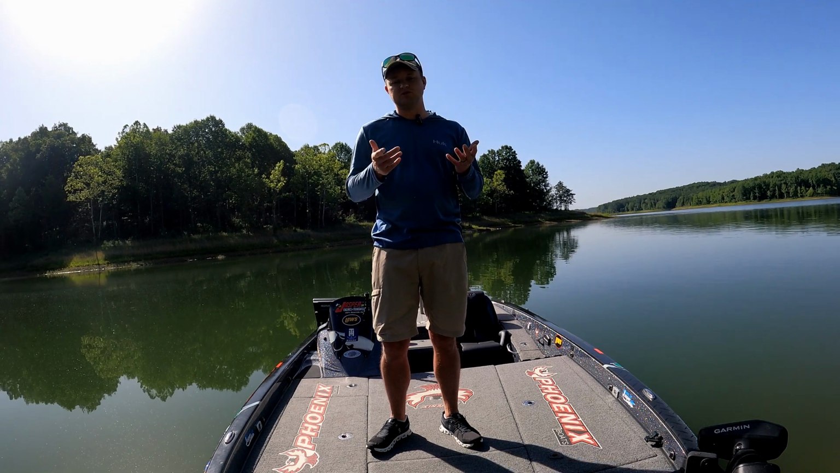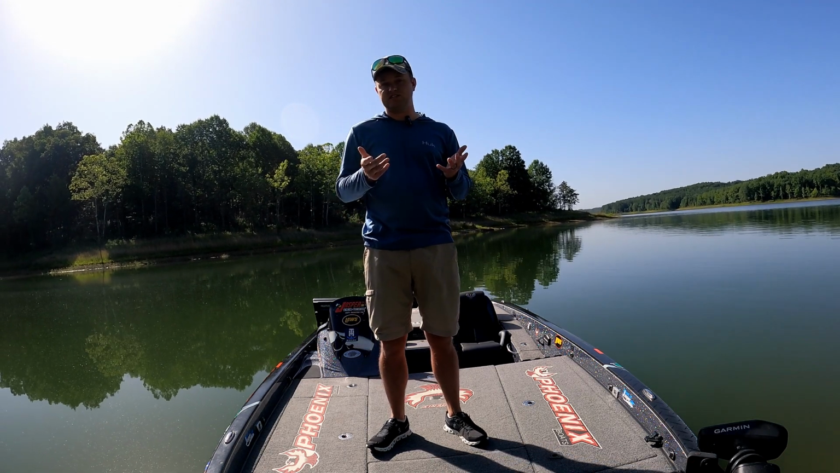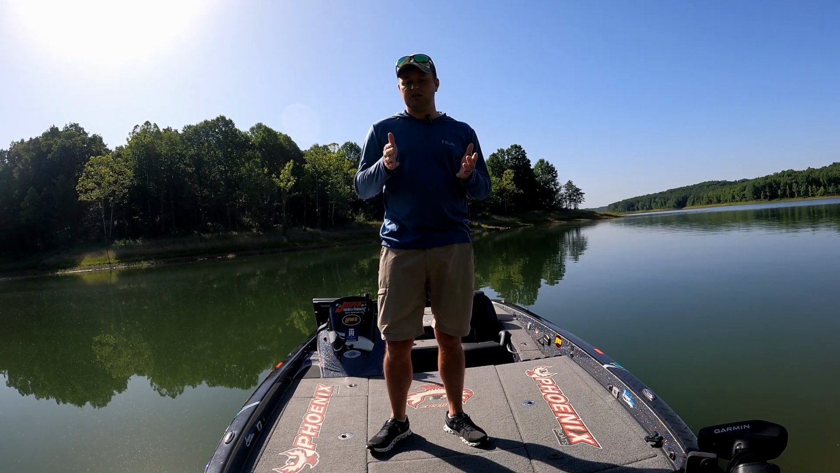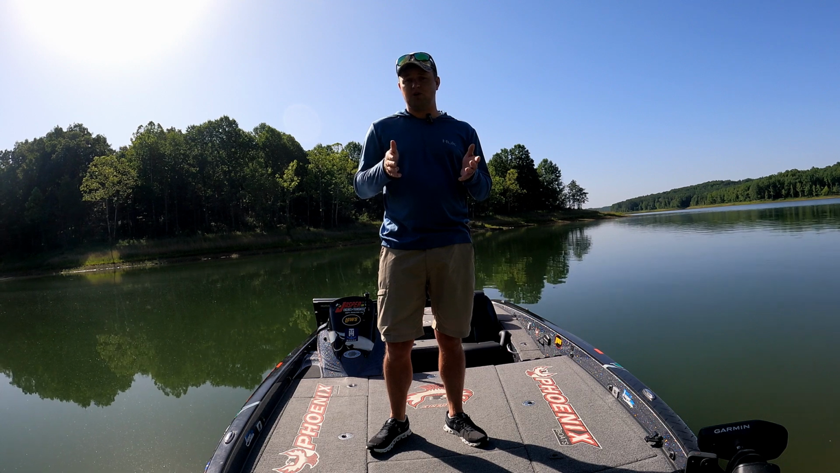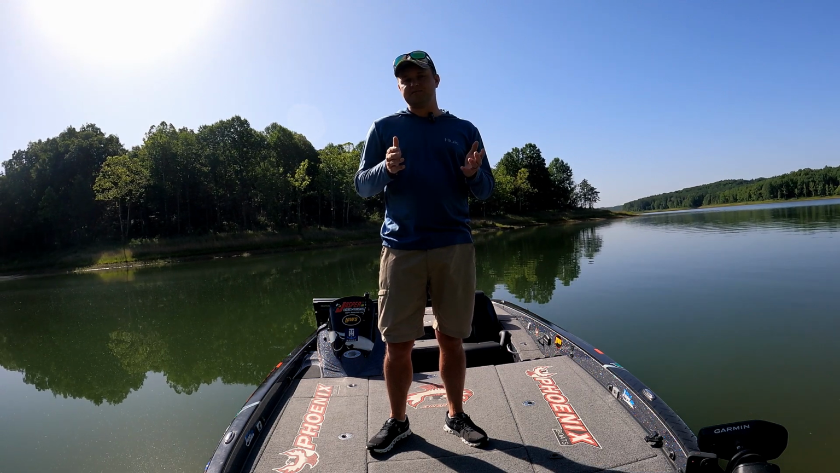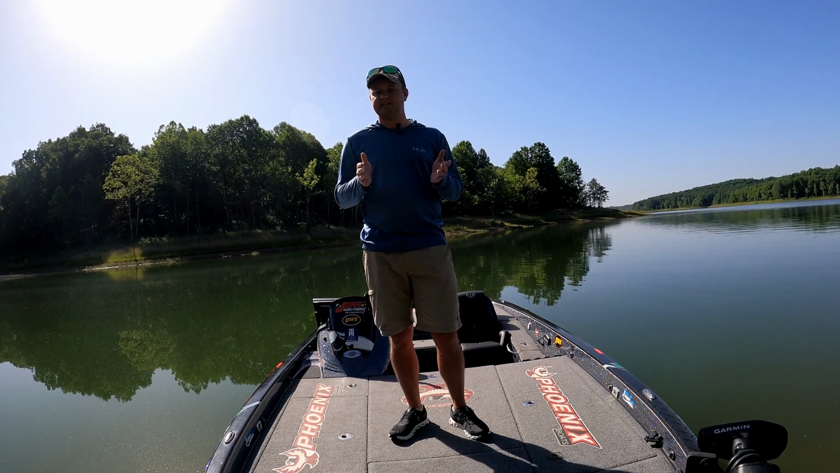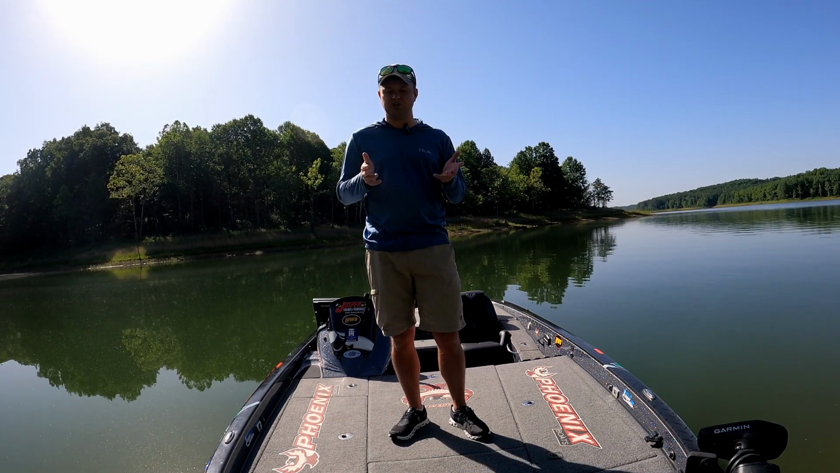One thing to note is my 126 SV does not have this feature, but my GPSMAP, and I think all the GPSMAP Garmins have that. So I have a GPSMAP 1222 that will allow me to save my presets for my settings. So let's just jump right in and we'll show you how to get that done.